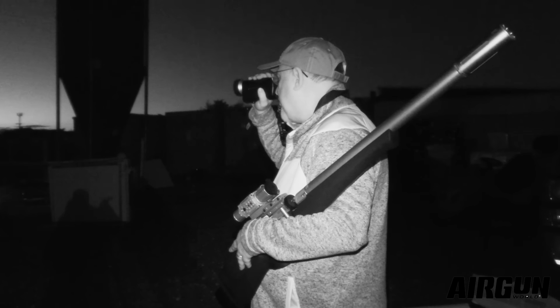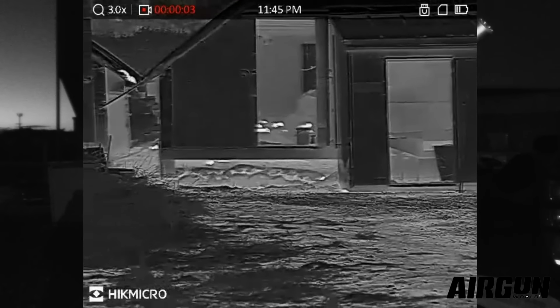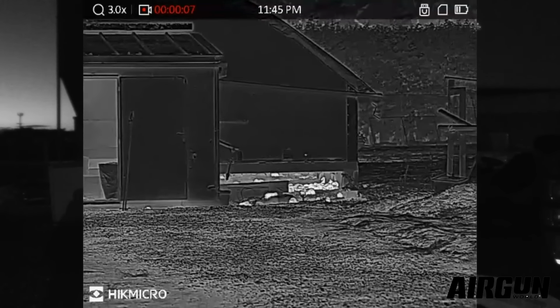Wow, there's loads of rats in the house now. I've left my sticks down there, so I think it's time to go and spoil the party.